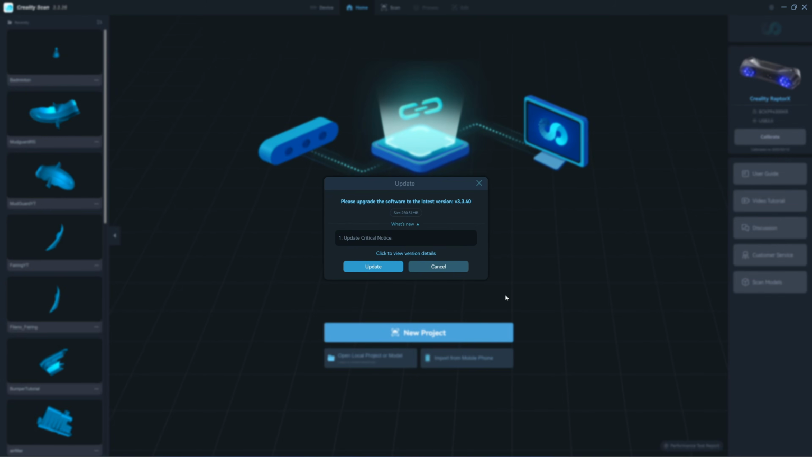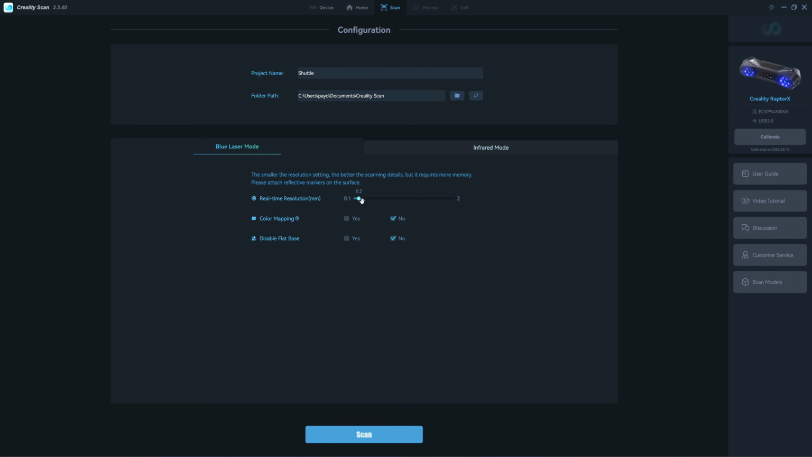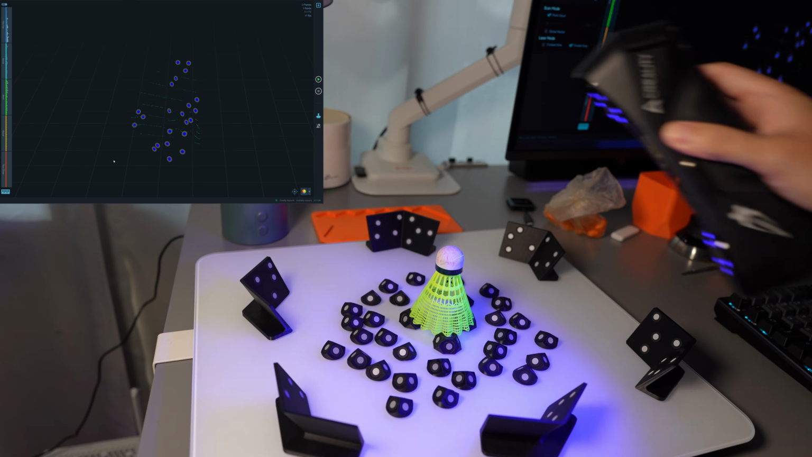Creality Scan has a new update. It doesn't say anything about what the new feature is. Let's see what's new in this update. Okay, it's 3.3.40. Use 0.15 for the resolution. Click on scan. I use 7 lines to make this 3D scan because it's very small.